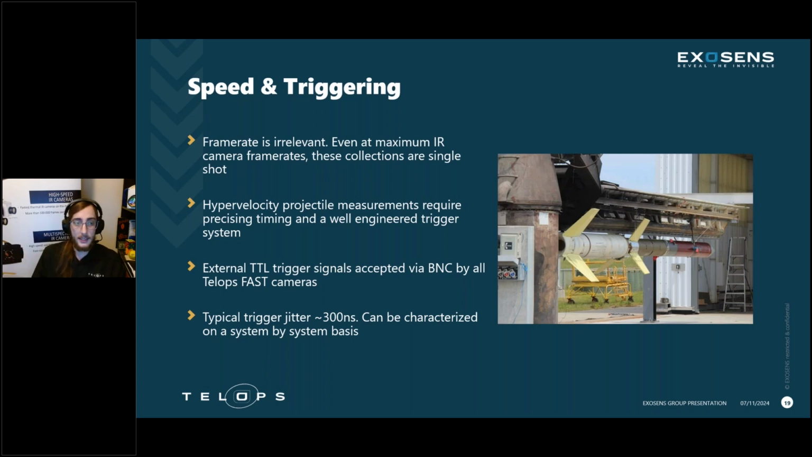And so what that means is we need to have a well-engineered and precise triggering system to take our snapshot right while the projectile is in frame. Luckily, Telops cameras are well-engineered to do that already. They do accept external trigger TTL signals and low-voltage TTL by BNC, and we do have well-characterized trigger jitter. It's around 300 nanoseconds, and it can be characterized on a system-by-system basis a little more accurately than that.